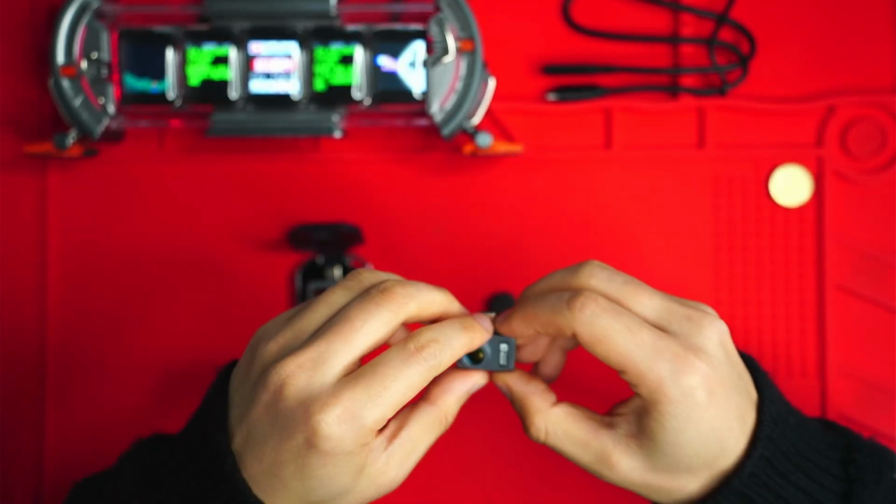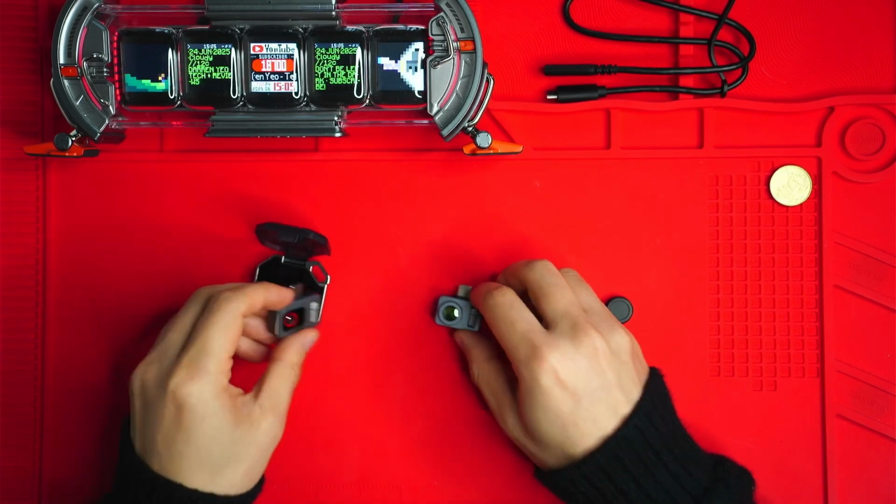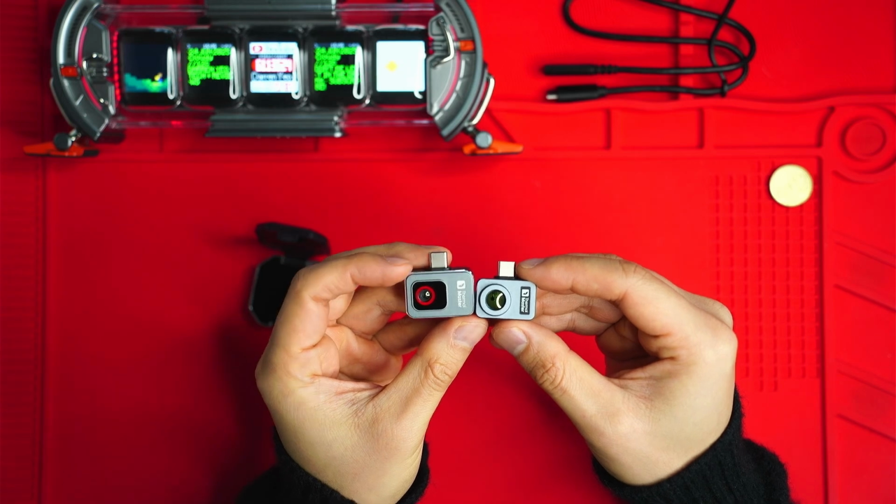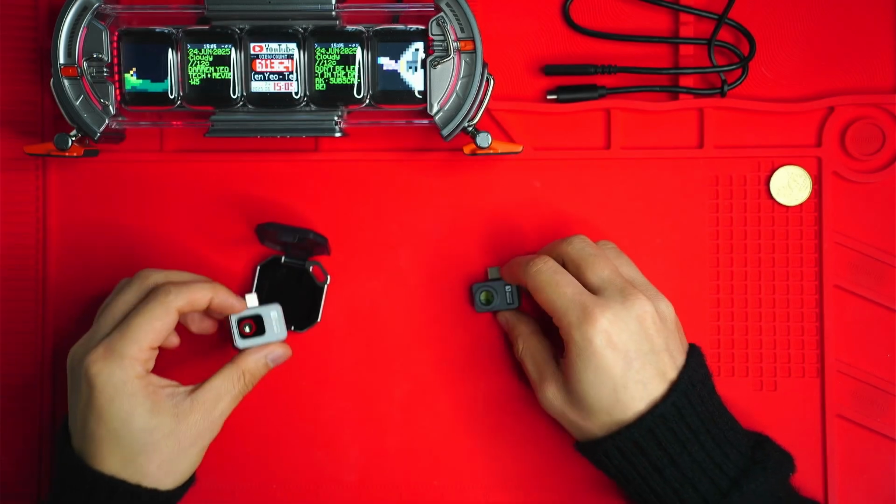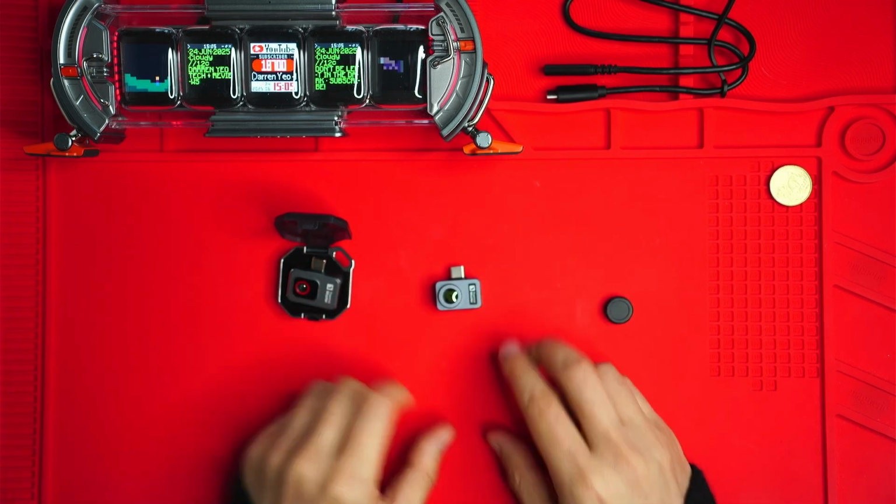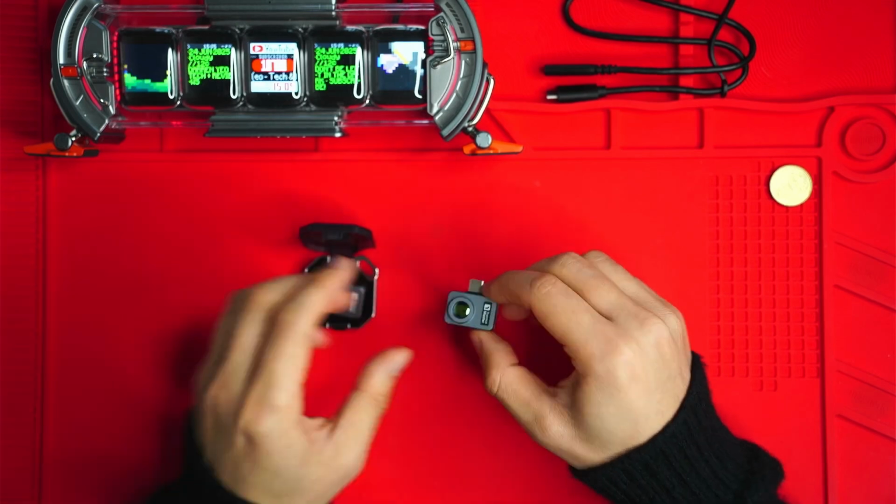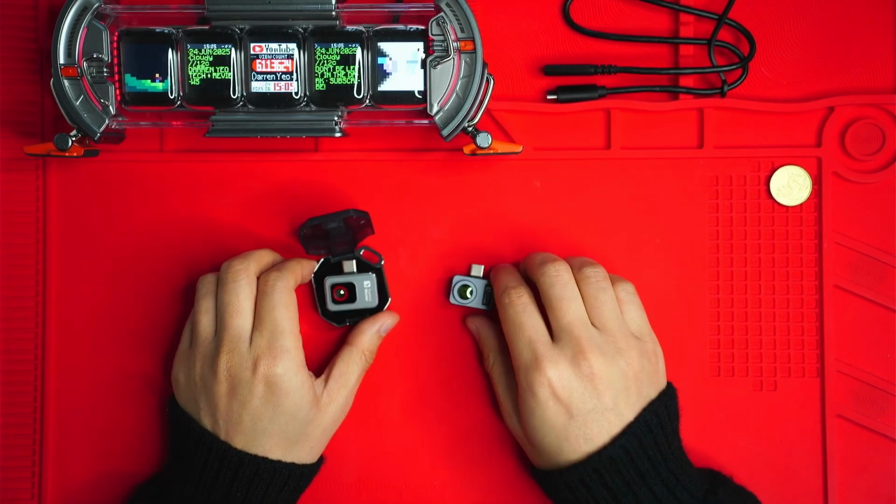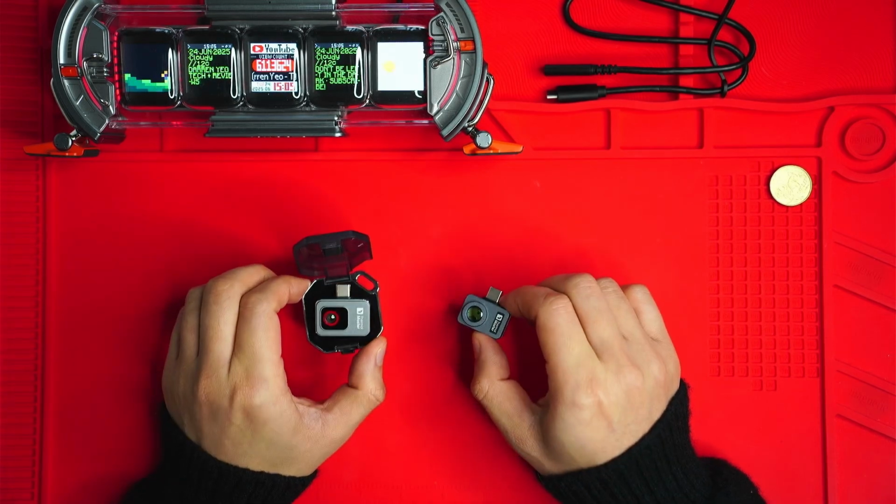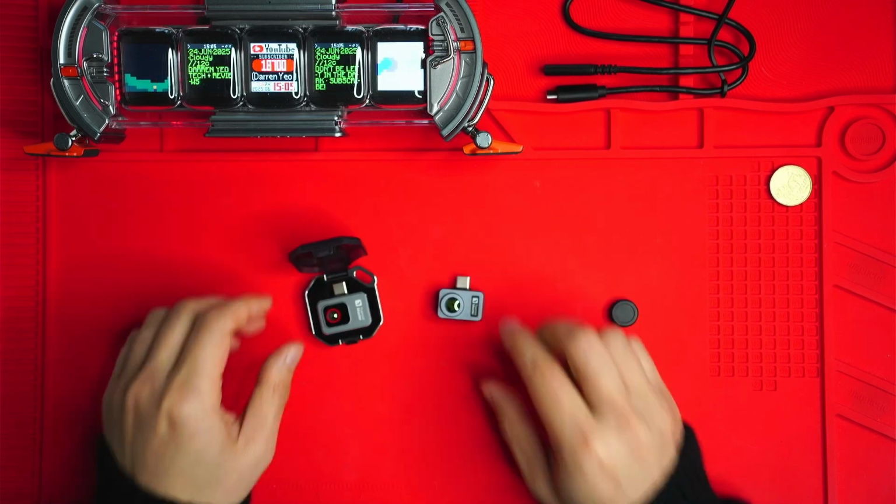The second difference is that the P2 Pro is smaller, as you can see, but it is less portable because it doesn't come with a case like the P2. And you need to be very careful with both, because even a short drop could break the lenses, then it's game over. The lenses of these thermal cameras are very expensive to manufacture, and ThermalMaster don't seem to provide replacement lenses.